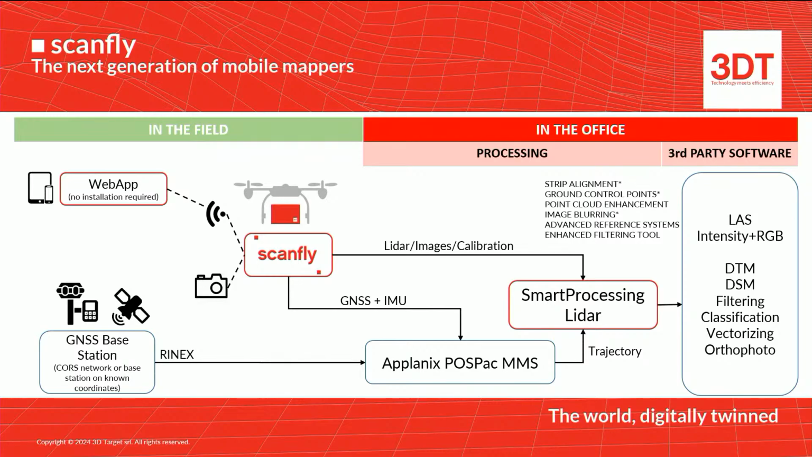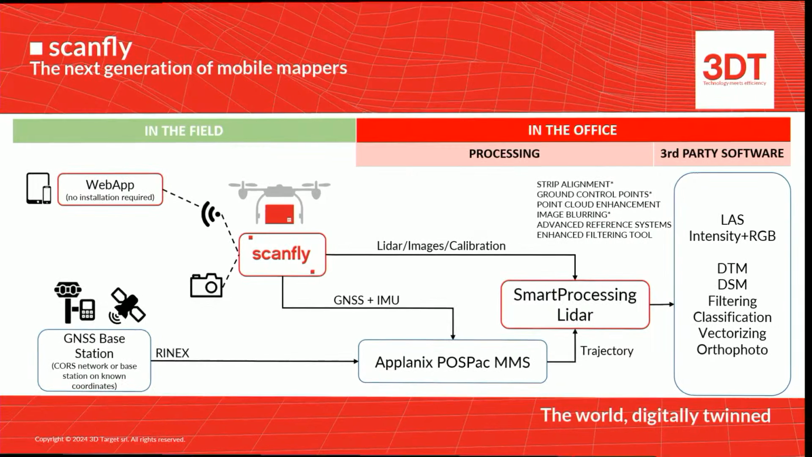We have a lot of different models inside Smart Processing LiDAR. We can see a little bit about that later. Then the export is a standard export for the industry. It is the LAS file with or without color, with the images, with georeferenced images. And there is a specific export for TopoDOT with calibration of the images and so on.